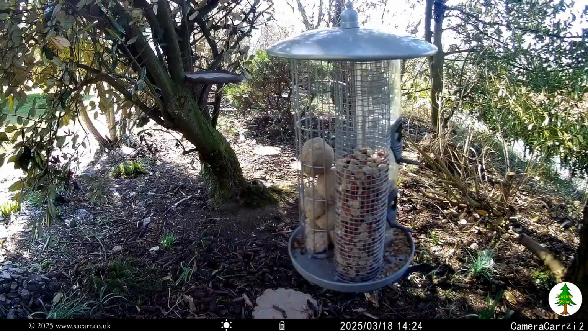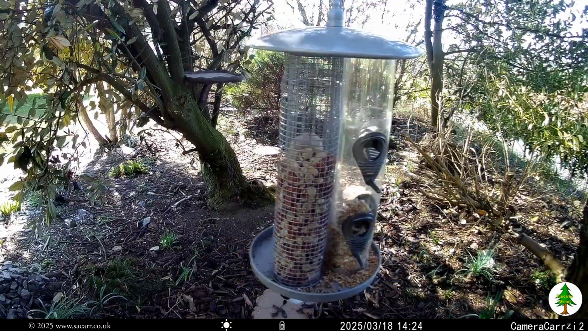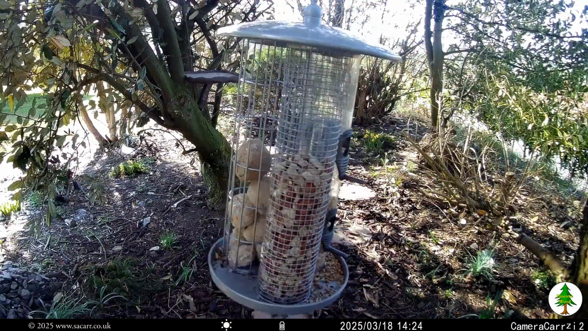Action around the bird table filled the rest of the day until the fox returned in the early evening.